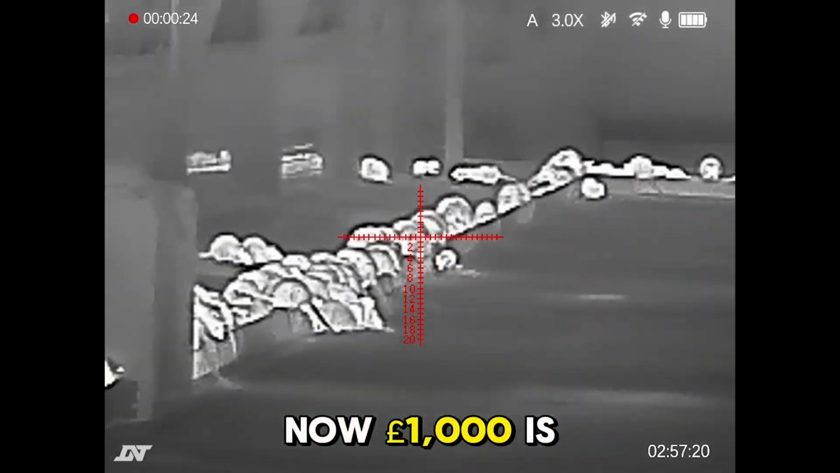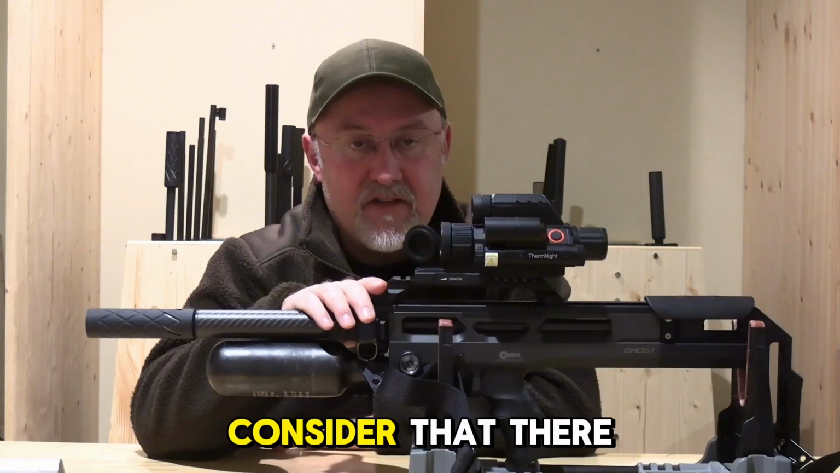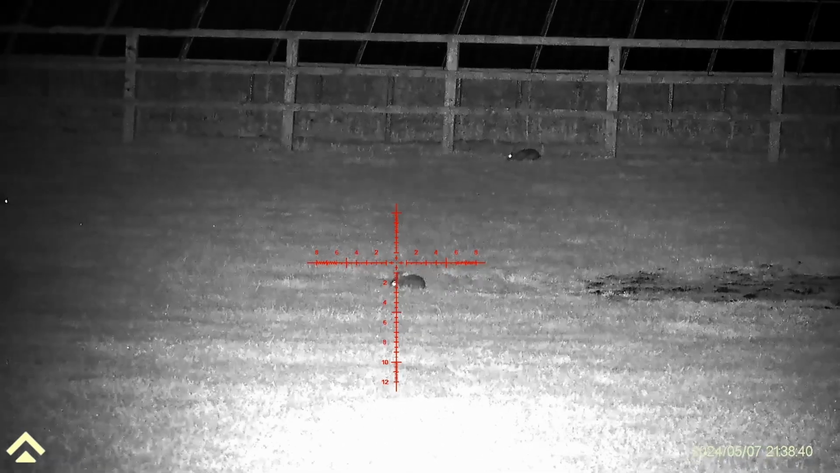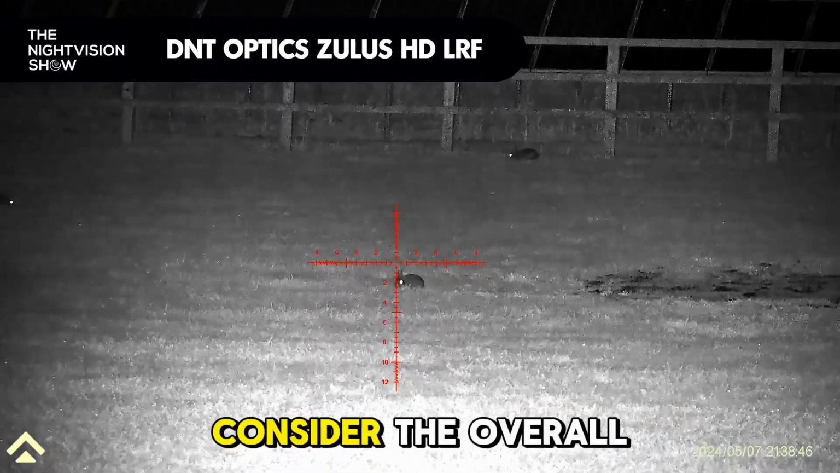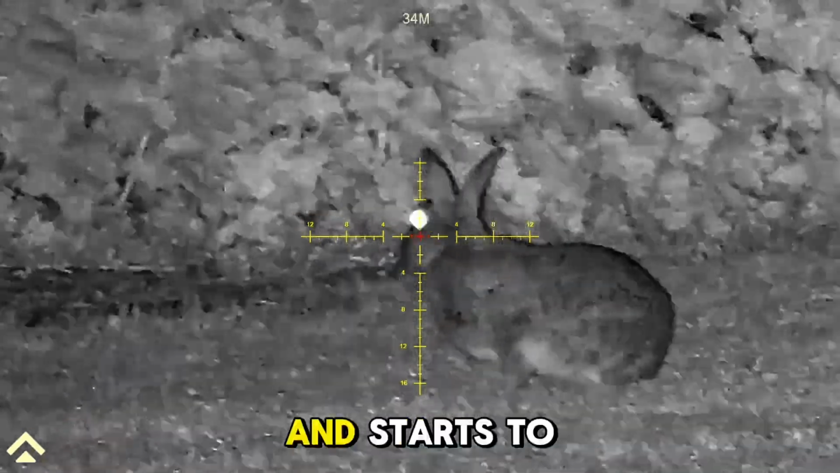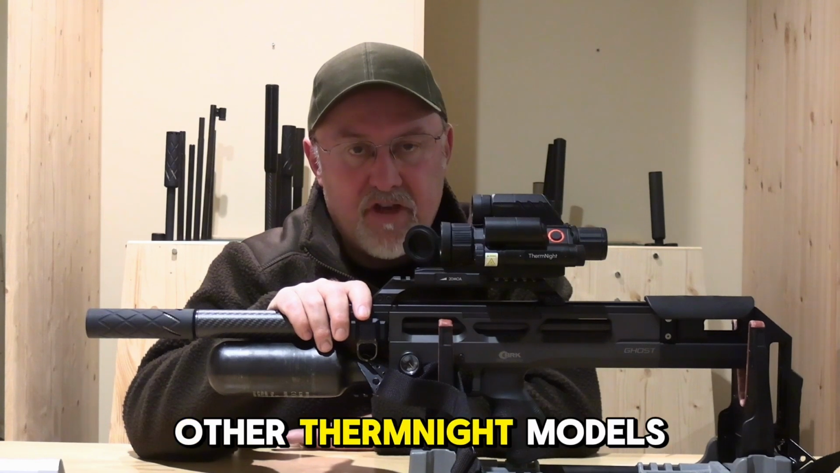Now £1,000 is a lot of money in anyone's book, especially when you consider that there are other cheaper digital day-night products out there that do a good job. The DNT Optics Zulus, for example, great product. But when you consider the overall package with the ThermNight, it starts to make sense and starts to stand out as an exceptional product.